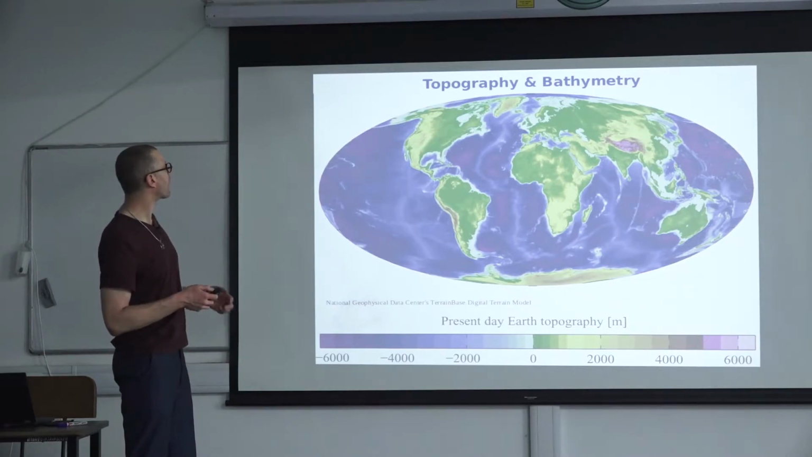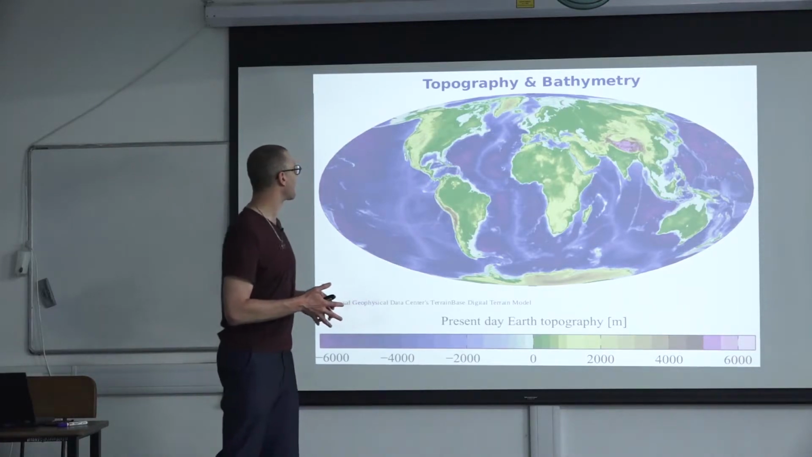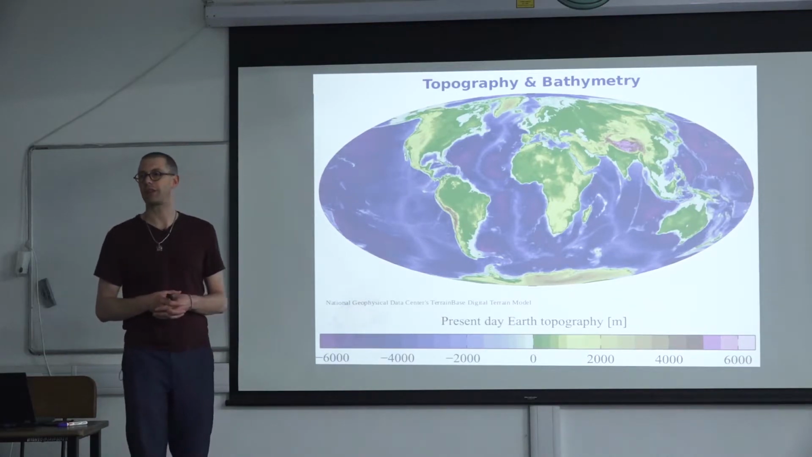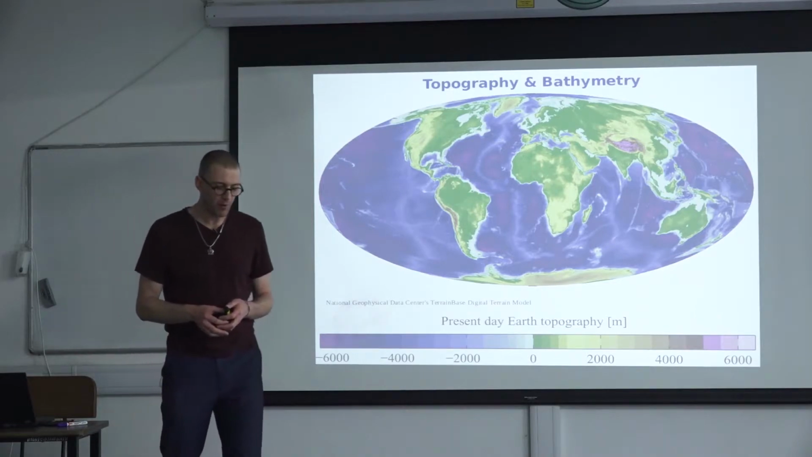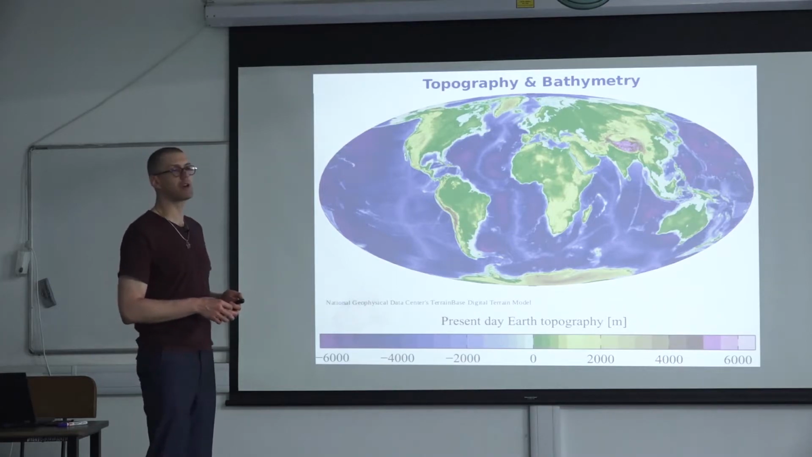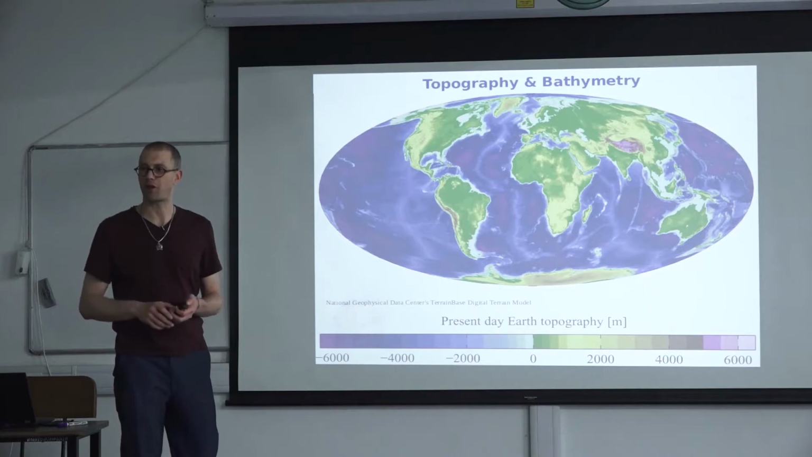And that, by the way, is one of the main reasons why it took so many years or decades until Alfred Wegener's plate tectonics theory was accepted, because in the 1920s, when he proposed this theory, there were essentially no bathymetric data available. So no one knew how it looks below the ocean.